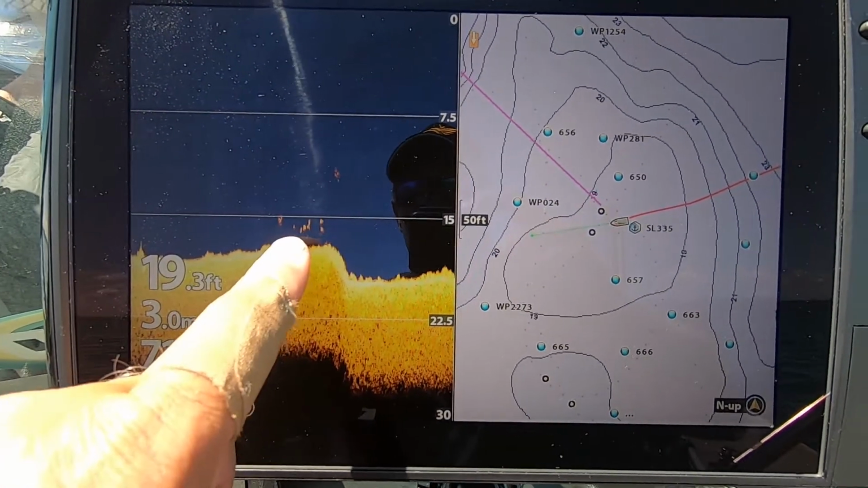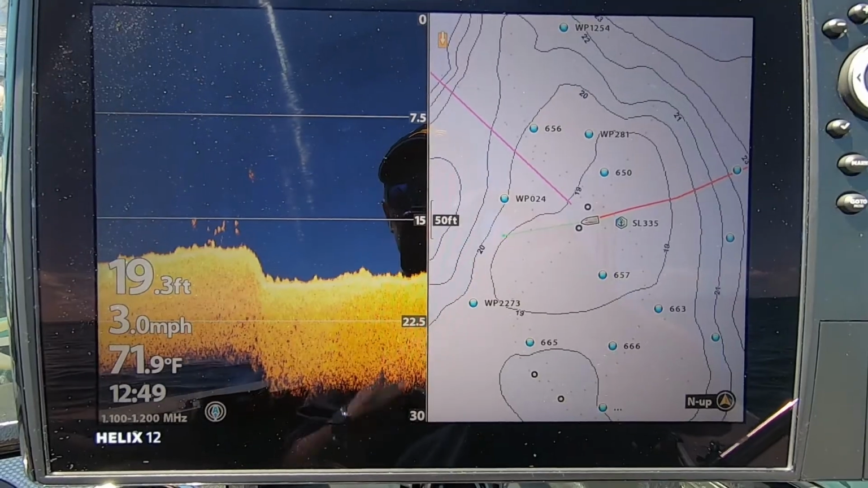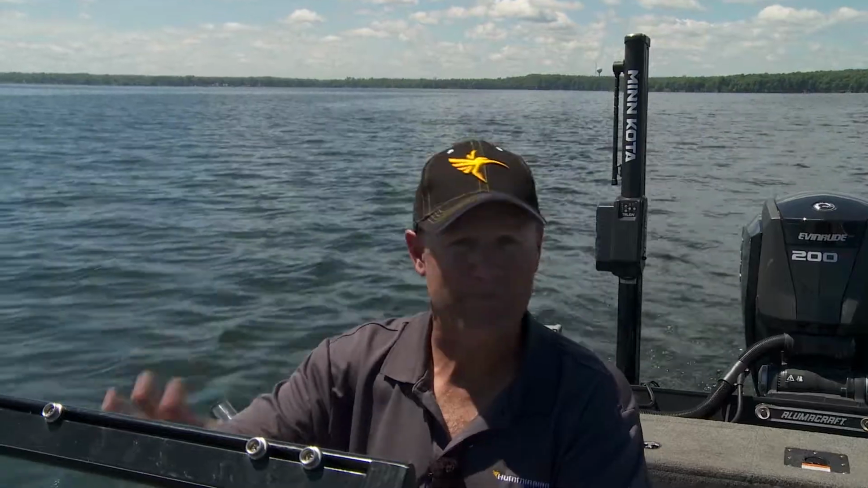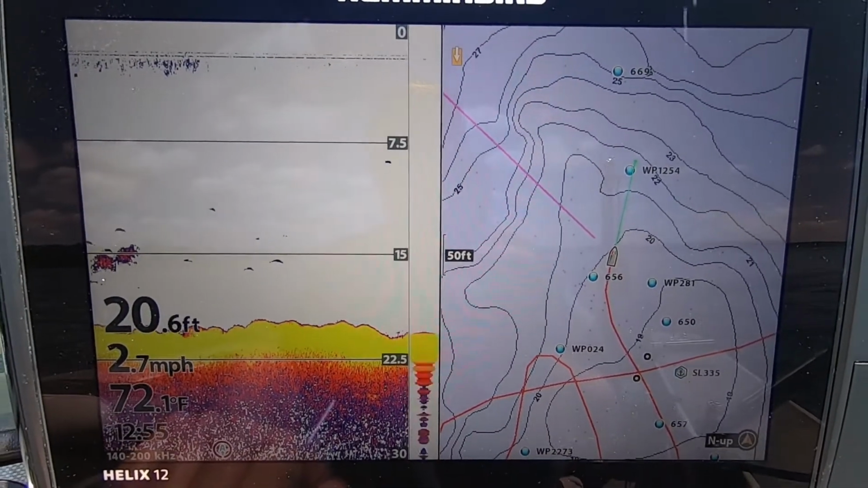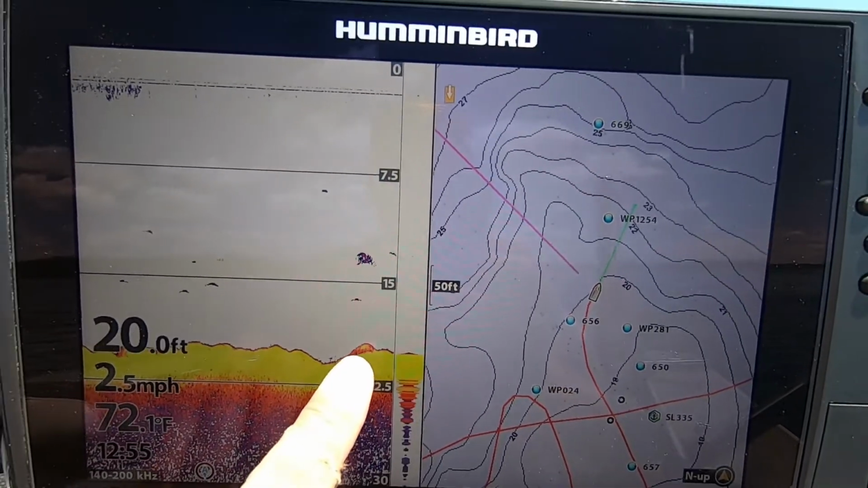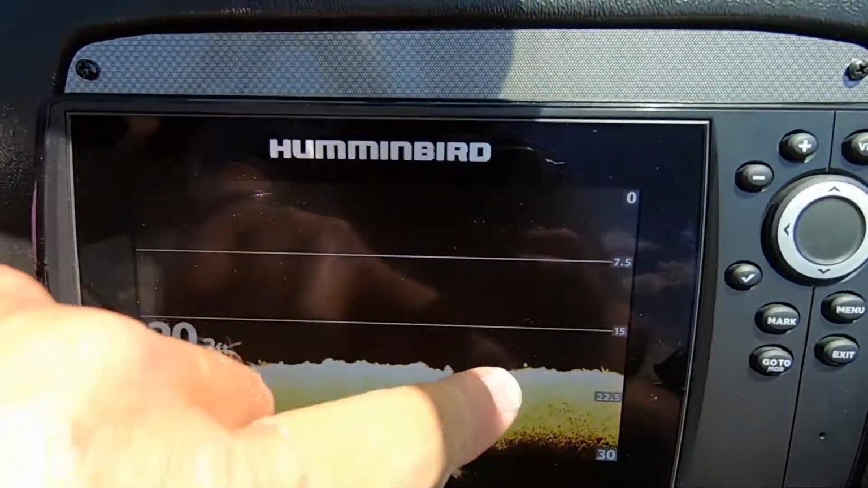If you're just running one graph, that's fine. You're gonna be just fine. But let me tell you what I'm doing. I'm driving along, I'm looking at the bottom, and I'm looking for fish. And when I see something that resembles fish and or bottom change, whatever it is, on that 2D sonar, first thing I do is I look down at that down imaging, because that DI is going to tell me exactly what it is. It's going to be a snapshot.